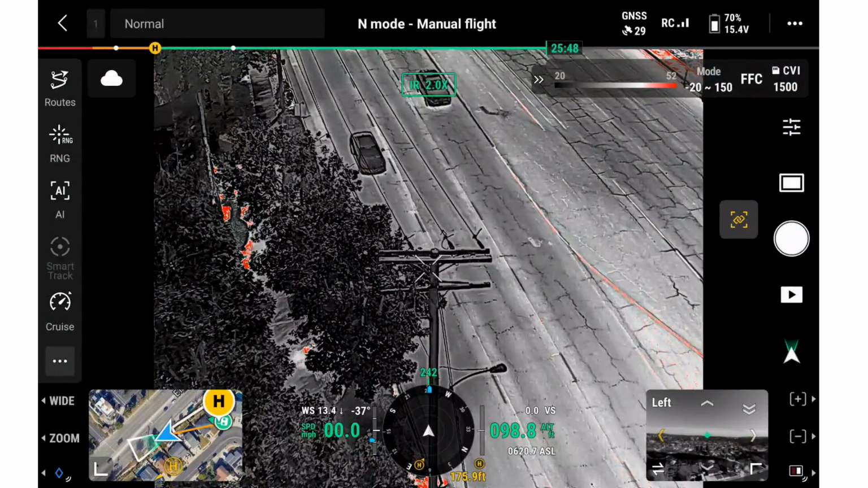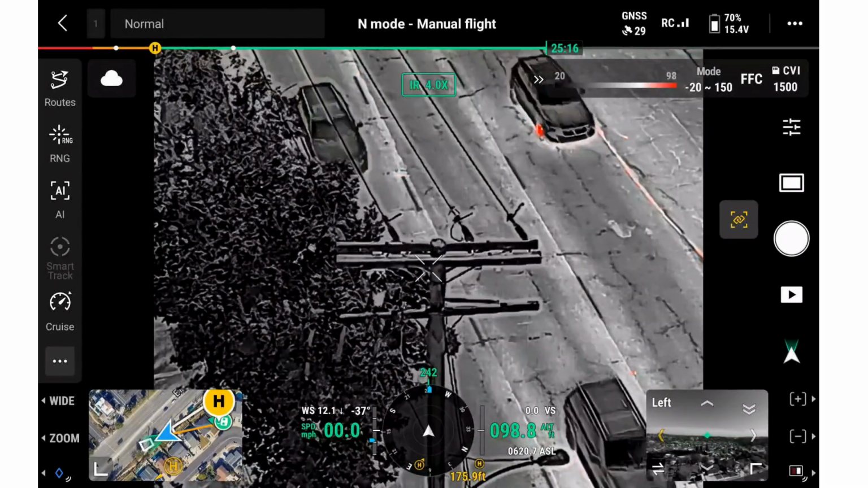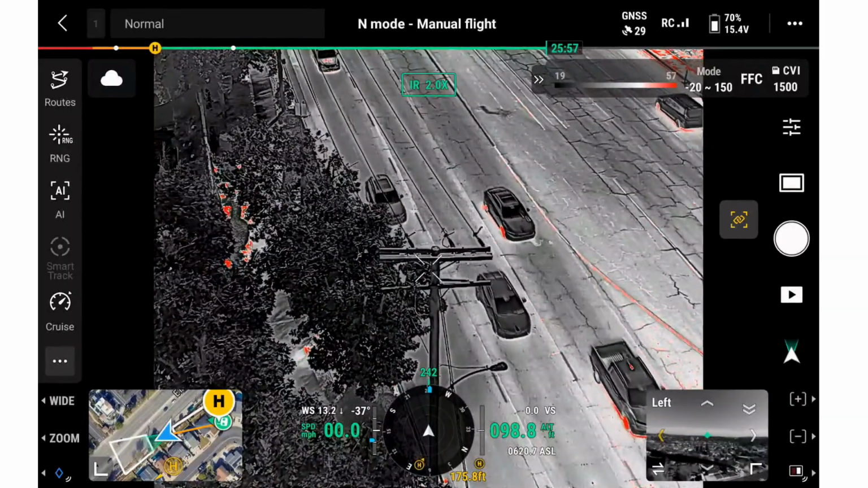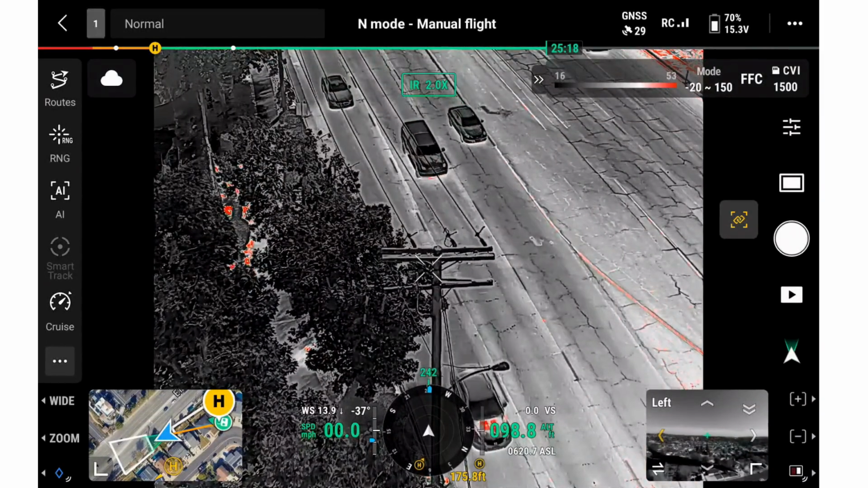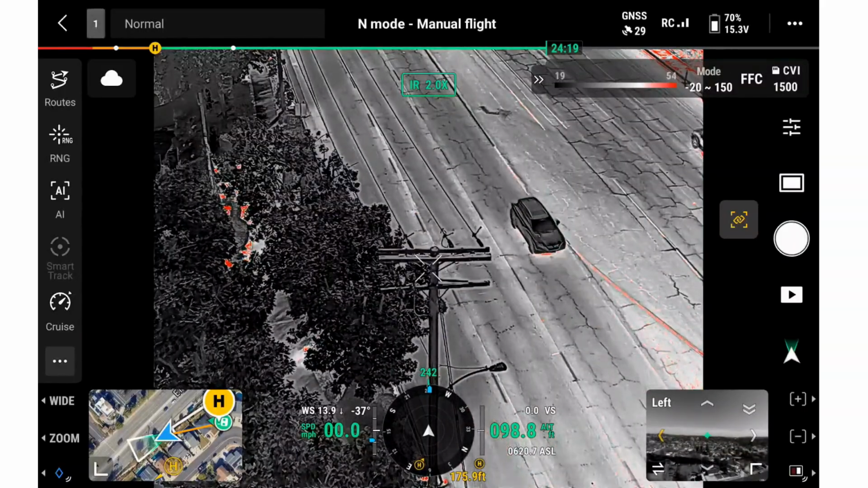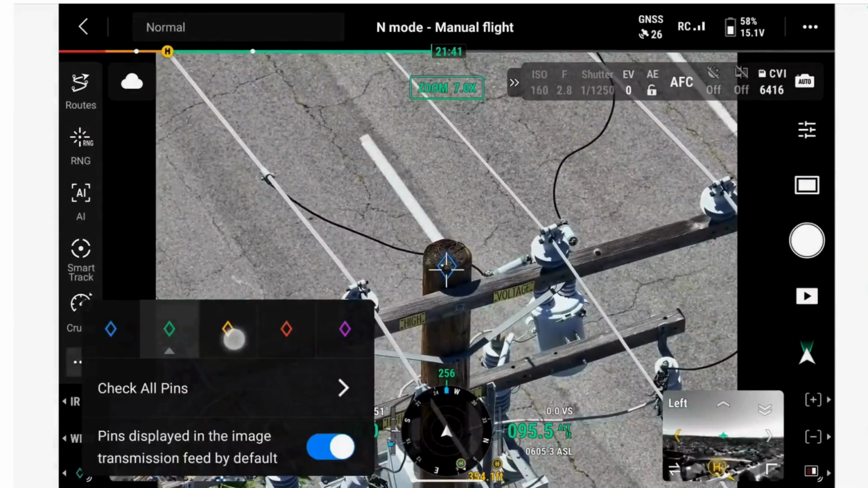Next is infrared digital zoom. This allows us to inspect thermal targets from further away while maintaining a safe operating distance. If the thermal image needs to be refreshed, we can perform an FFC or flat field calibration, which helps improve image consistency during operation.